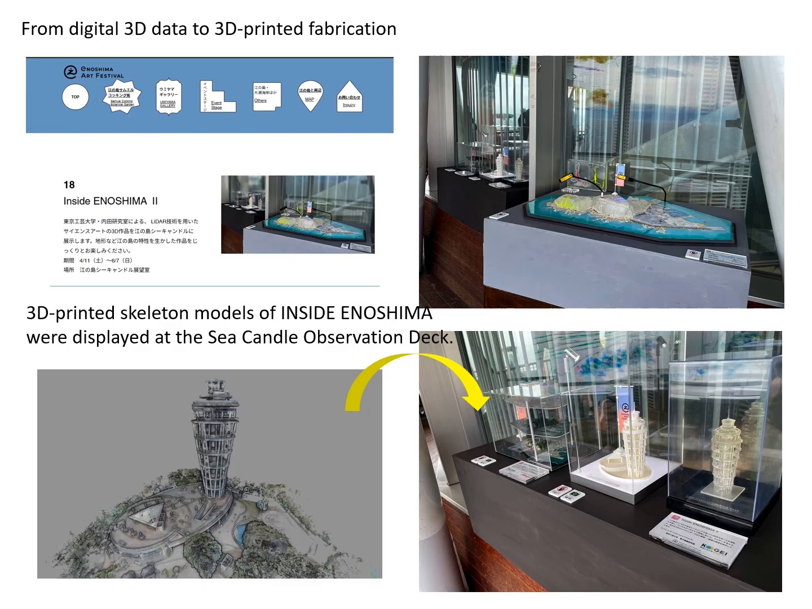As part of our laboratory's activities, at the Enoshima Art Festival 2026, we were able to create scanned models of caves and the lighthouse based on 3D data acquired with Trion S1 and P2. These were integrated into a model of the entire Enoshima area and exhibited for 2 months at the Sea Candle observation deck.